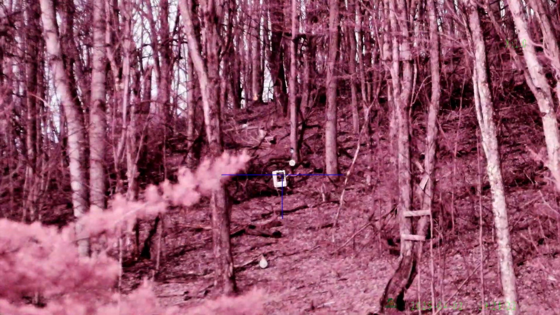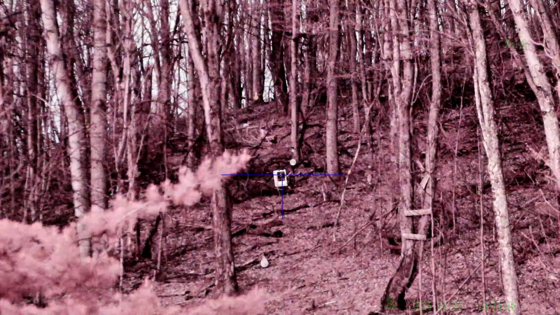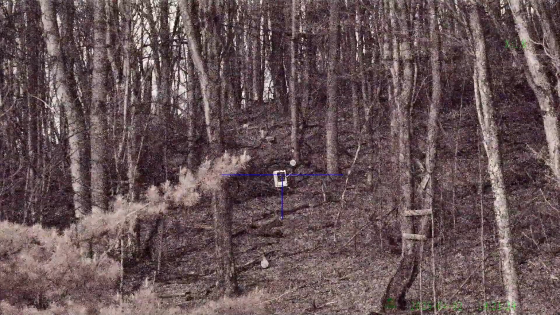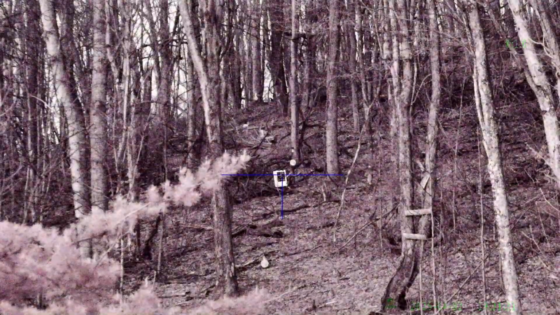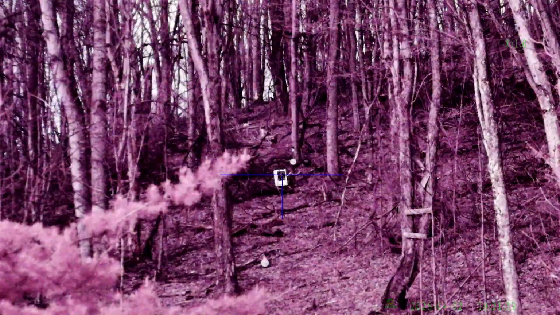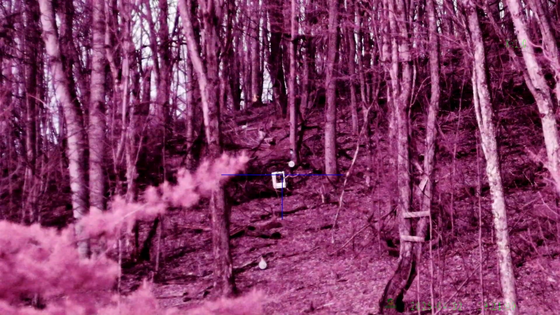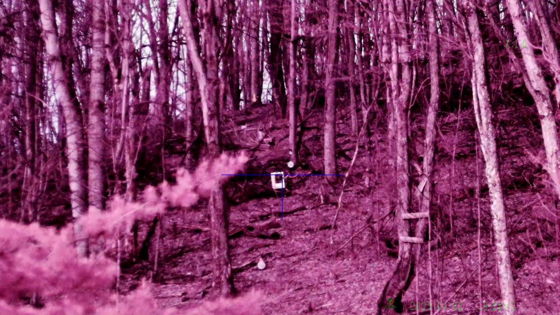I'm just going with the focus that's on the far end of the scope. Turning it further down, it gets real grainy there. I think I do like it a little bit. Yeah, I kind of like that.